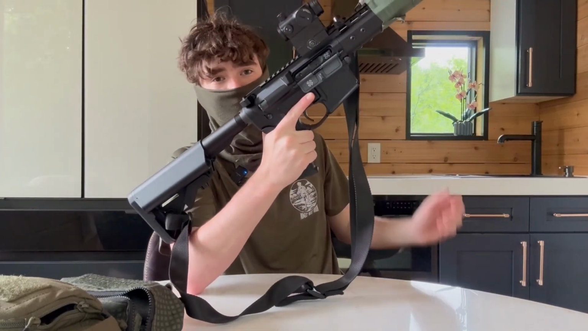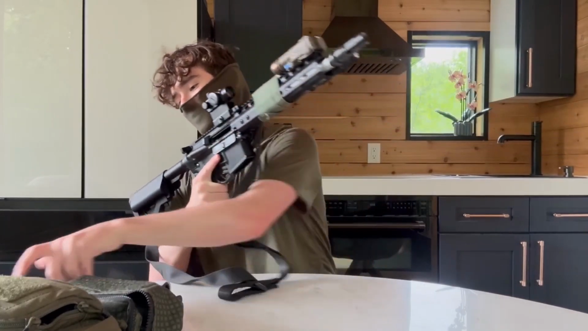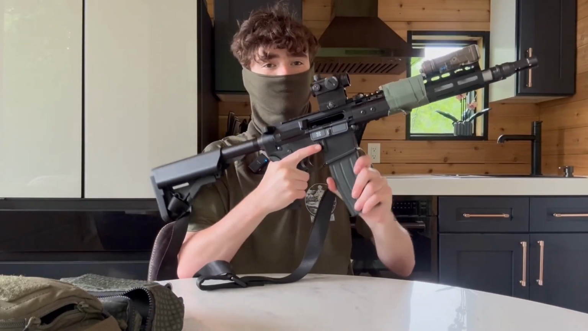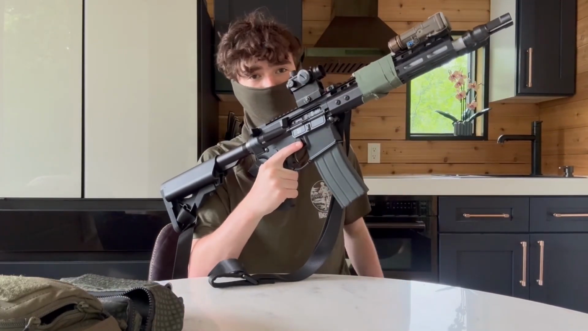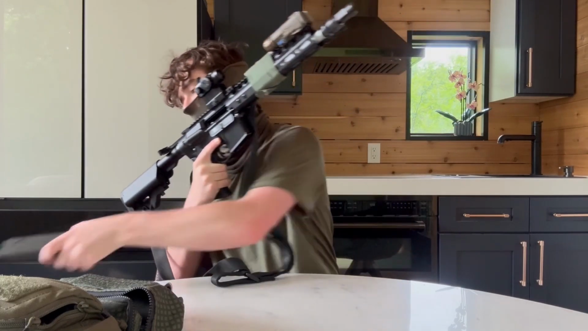Manual of arms is just an AR-15. Like, I'd lock the bolt back, put a mag in. If you want to, just slap the side. It just works like an AR.